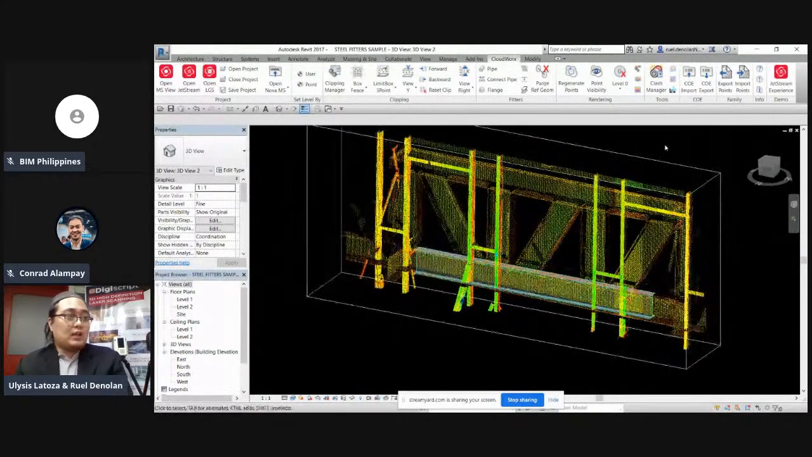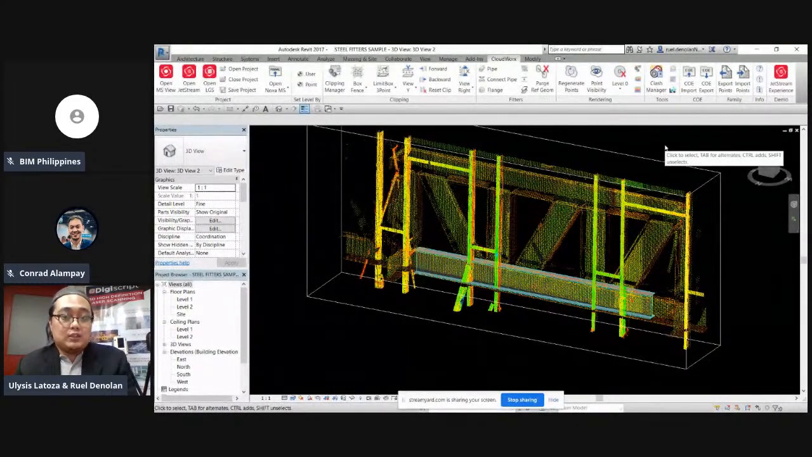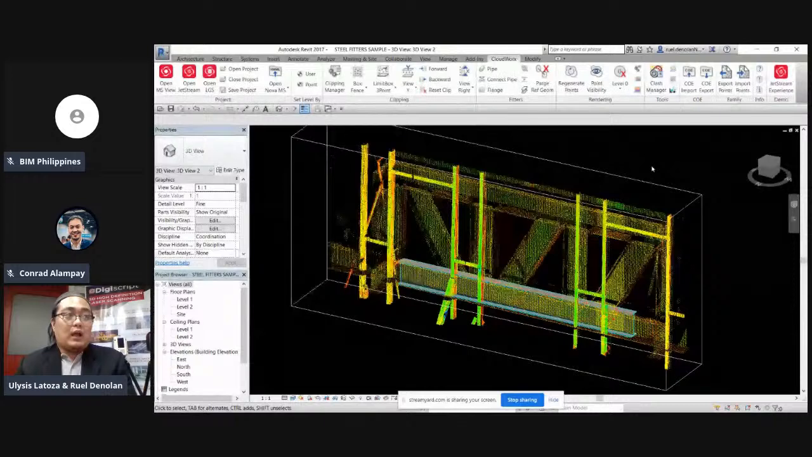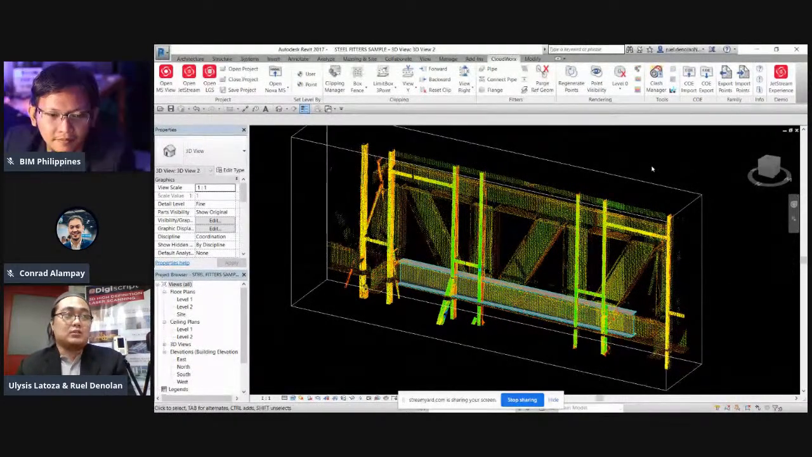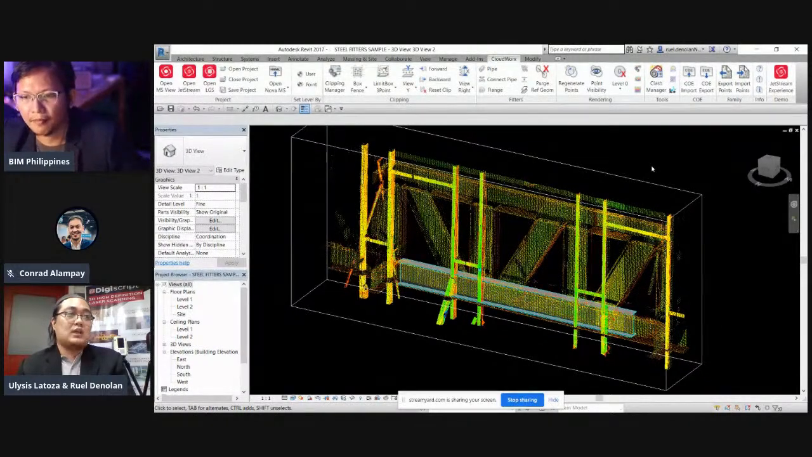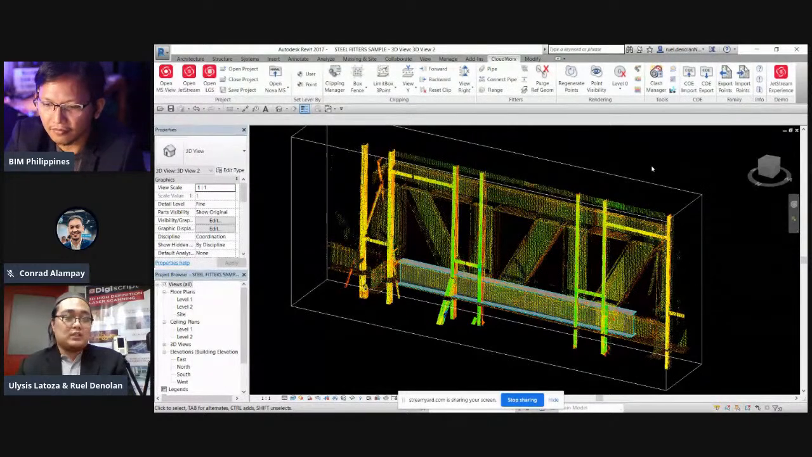So guys, yun lang, no. Thank you sa oras na nilaan nyo sa panonood, and hopefully in the future ma-discuss pa namin kung ano yung advantages nitong Cloudworx and nito ni Leica Geosystems sa as-built drawings and sa buong industriya ng architecture, engineering, even geodetic, even maraming pwedeng industriya na pwedeng ma-involve sa technology na to.